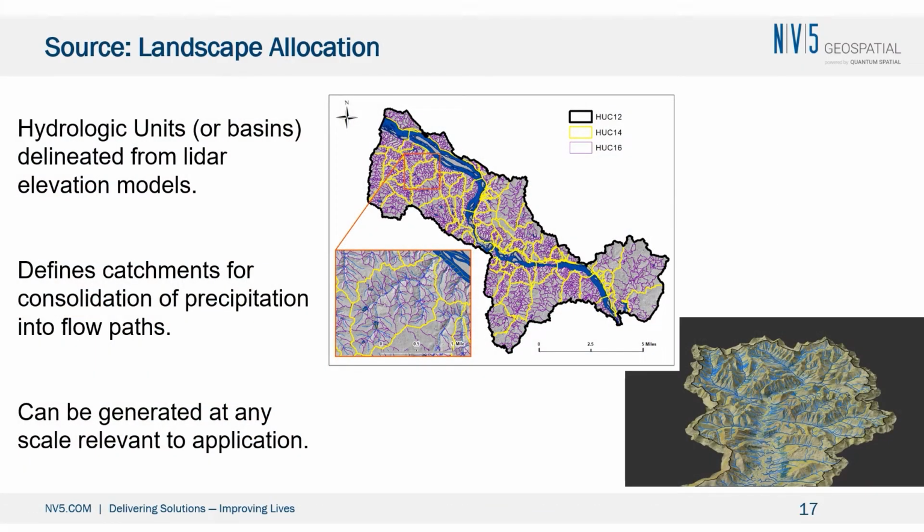Once the snow or rain falls, it is allocated into basins. So hydrologic units or basins delineated from high-resolution Lidar elevation models. These can be done really at any scale relevant to the question. So every individual reach can have its own basin, or you can look at much broader range-wide allocation units.